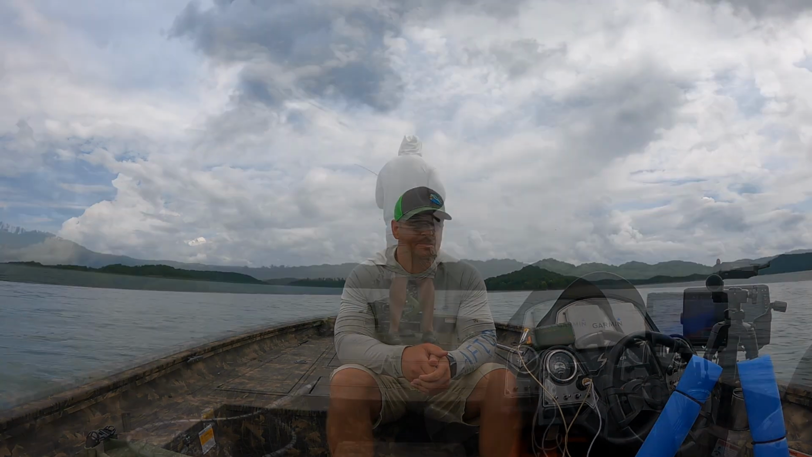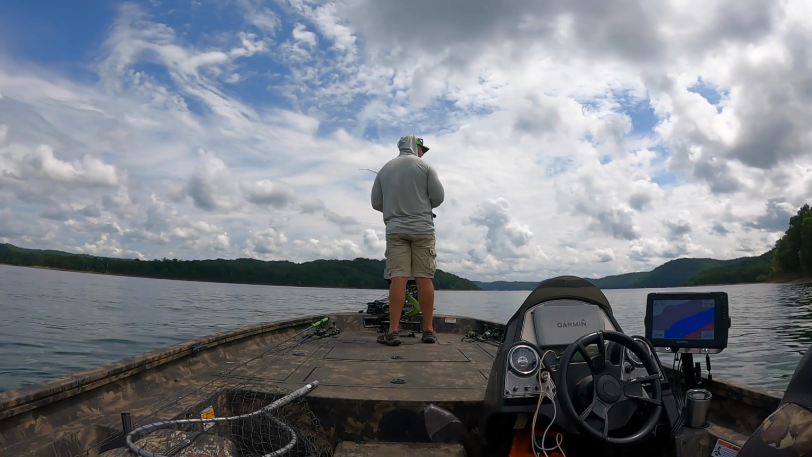The trolling motors, Garmin Force, they done really well. You've seen the poles and the bait, but had a big time, and looking forward to coming back.